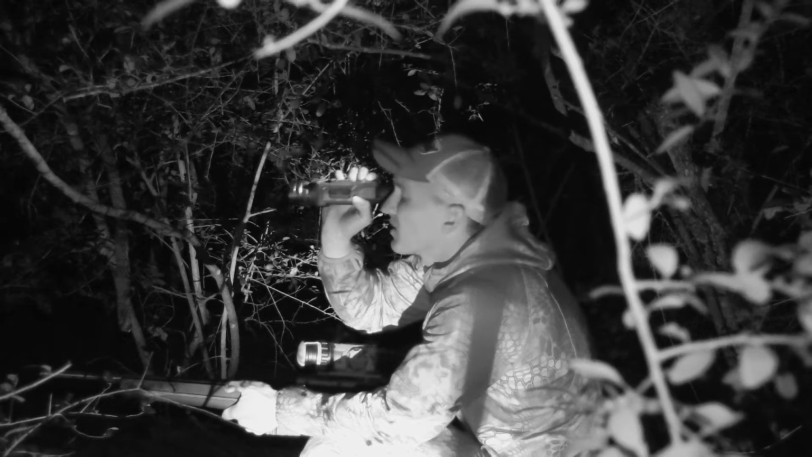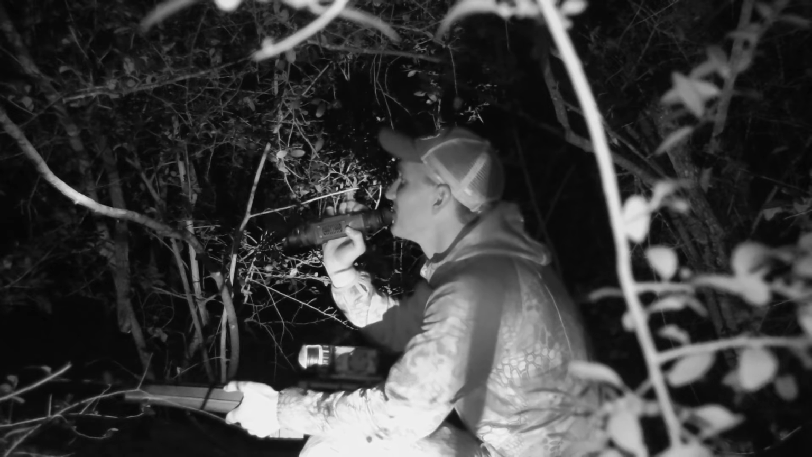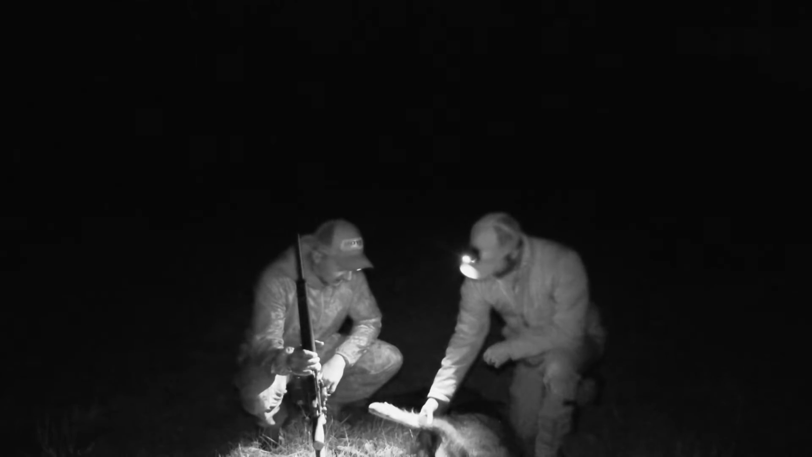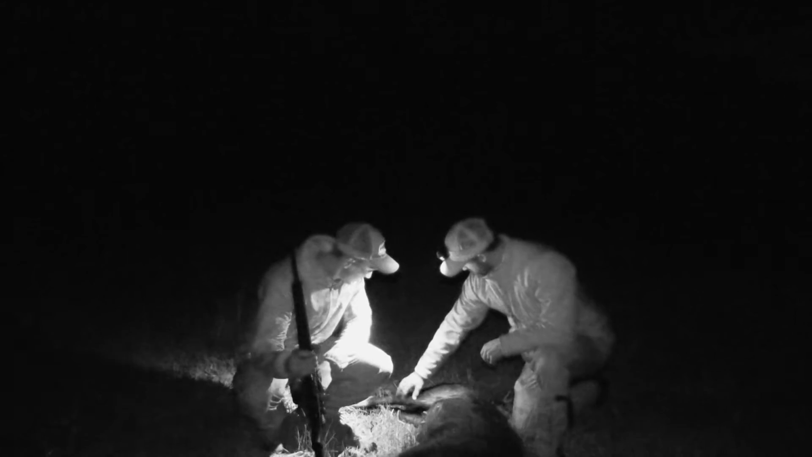It's hard to tell because I'm looking through brush and stuff, but that's got to be him. Nothing else is going to be giving off heat like that, so I think we found him. Let's crawl up there and see. You know, there's a herd of all about the same size hogs coming in. Her feet are white, socks up here. This one's white.